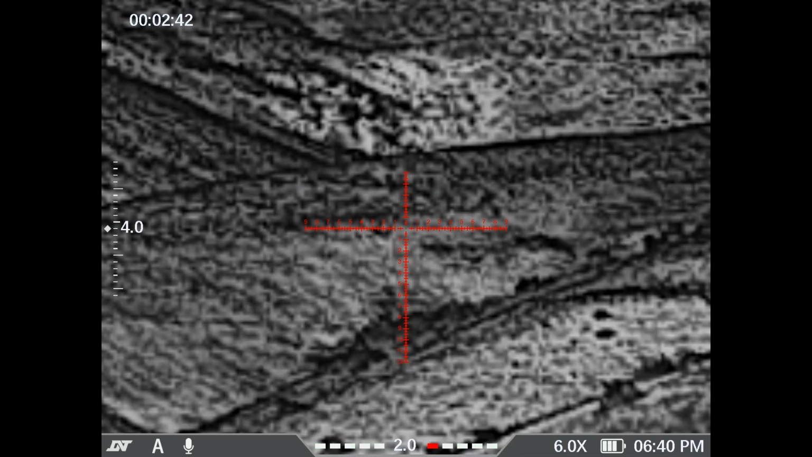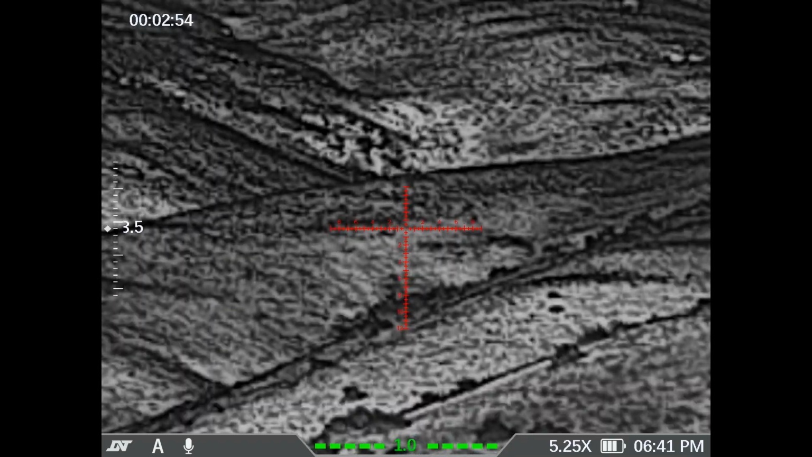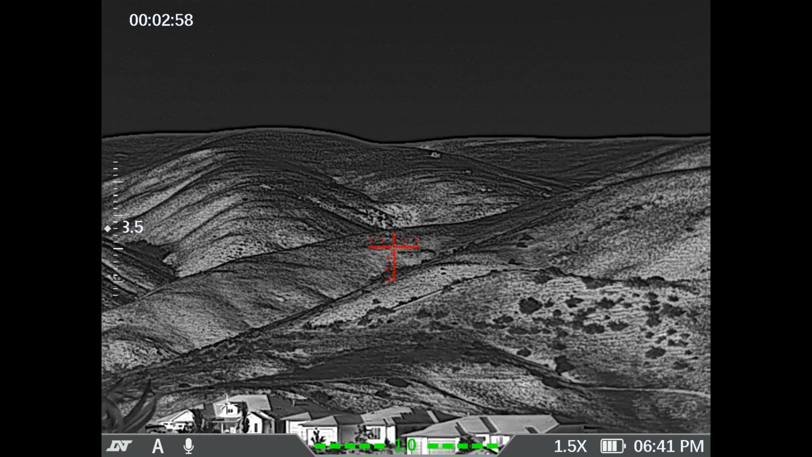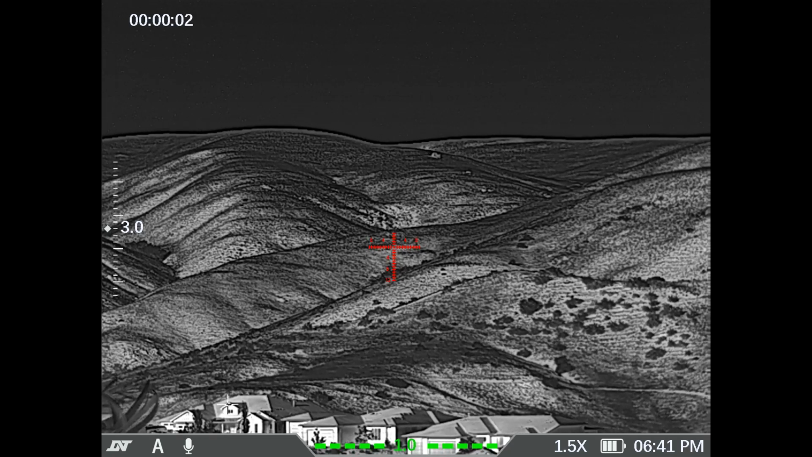I don't know if it'll make much of a difference right now. It doesn't. The view's okay during the day, but obviously you're going to get a better view at nighttime. Signatures look better. So that's at 6 magnification. So press that, bring that back out to 1.5. This has the same settings for brightness, so there's level 1, 2, 3, 4, and 5.